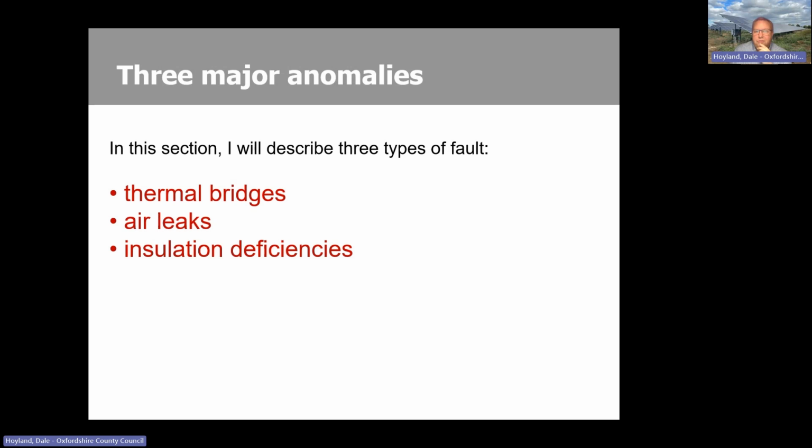Okay, so the three key reasons why heat loss will show up are those on the screen: thermal bridging, actual air leaks, and then insulation deficiencies. So these are the three key reasons why heat loss is showing up, if it's as a result of a true fault, as opposed to, for example, a vent, or a trickle vent in the window, or indeed an open window.